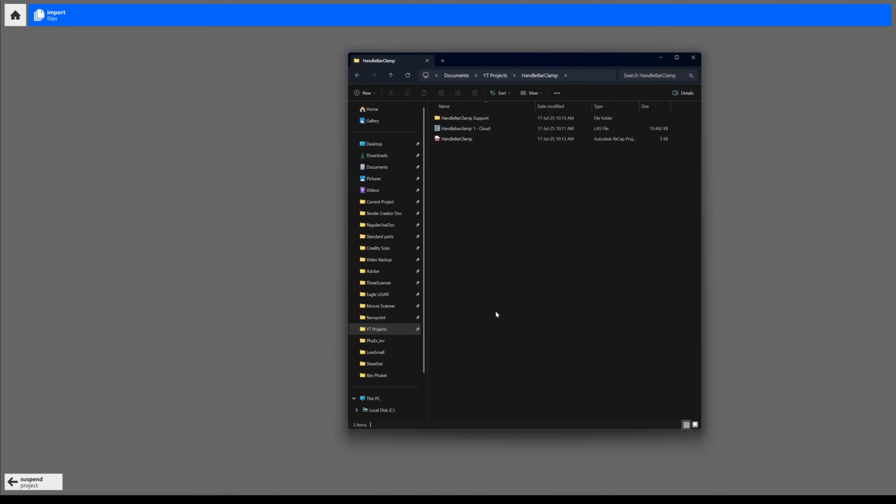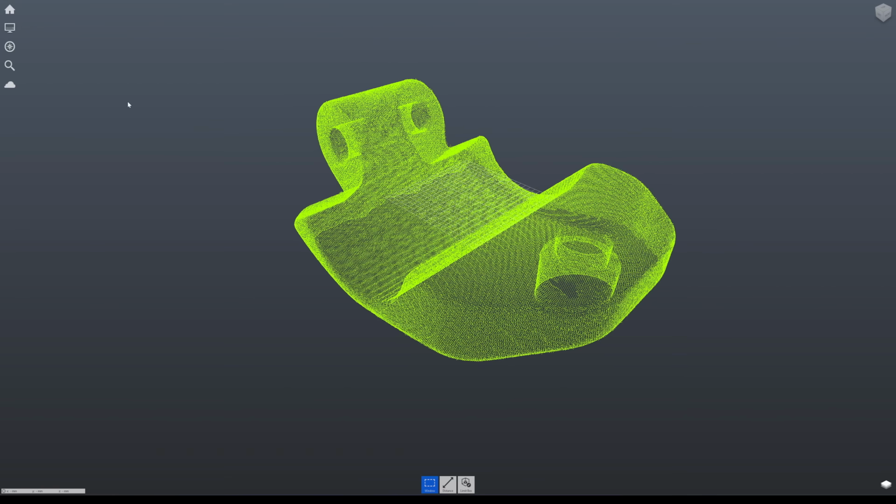Autodesk ReCap. Just drag and drop the LS files here. Okay, all done. Click on Save.